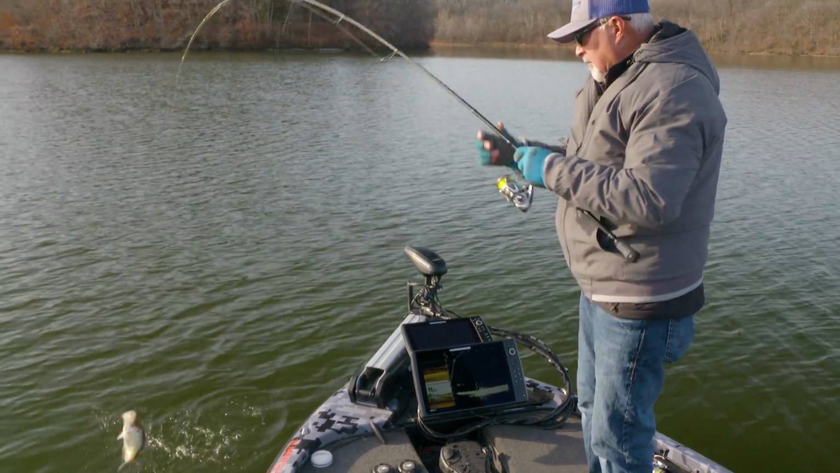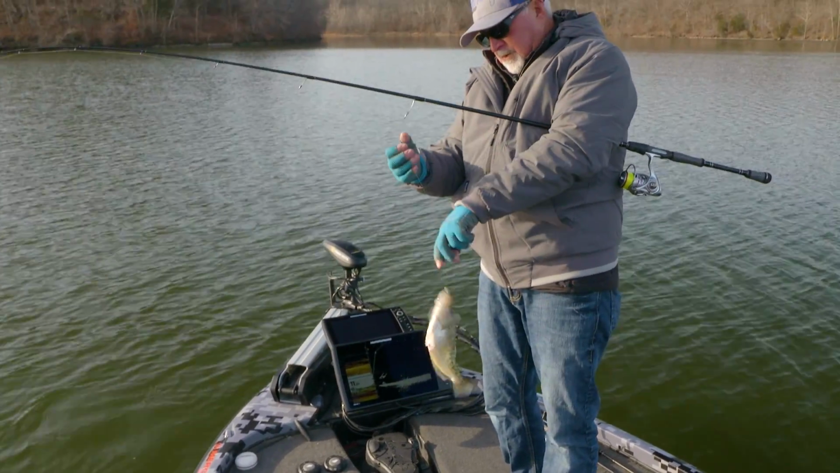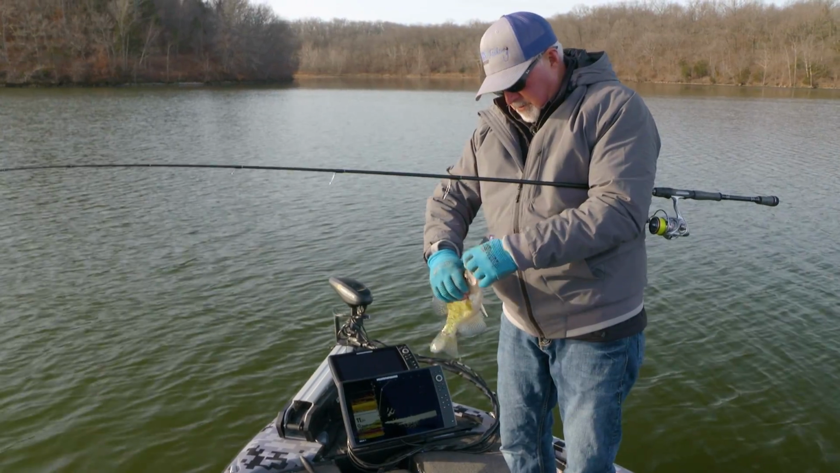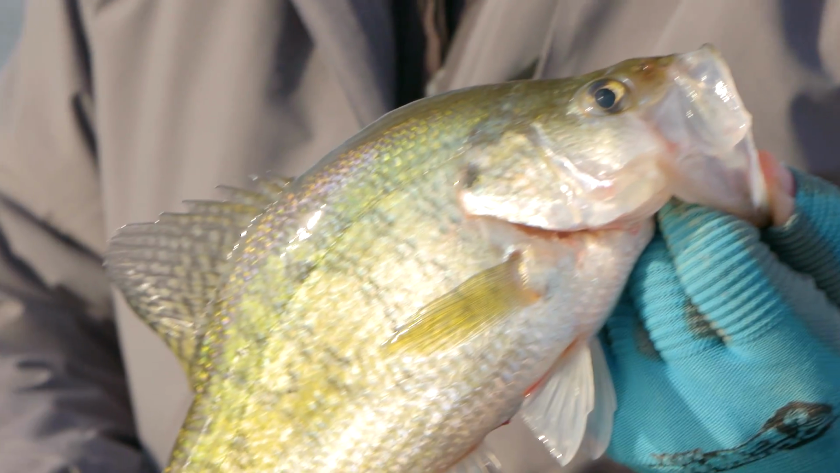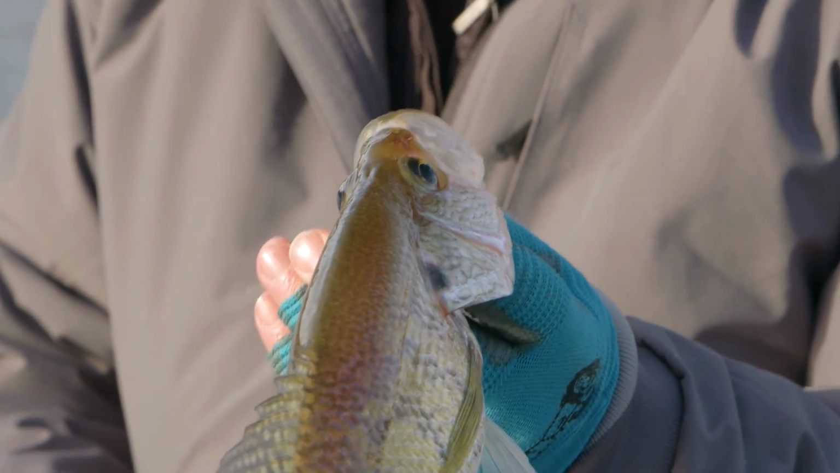He was down there pretty deep. That's a pretty good fish too. Another pretty good quality fish for Lake of the Ozarks. That's probably about a 12-inch fish, which is what we call a good fish here.